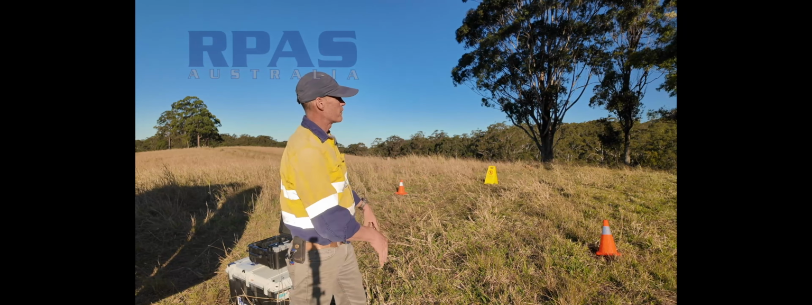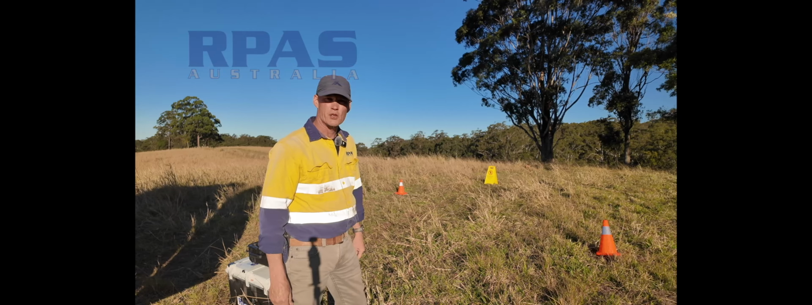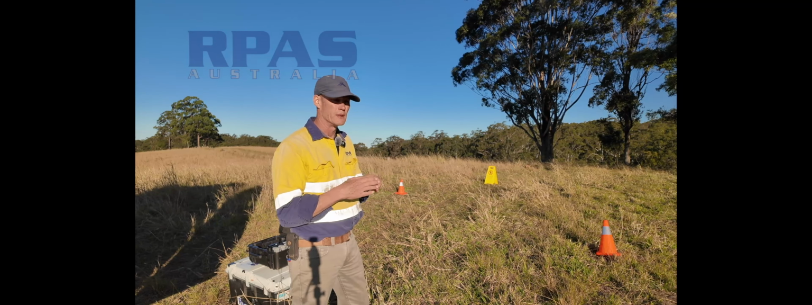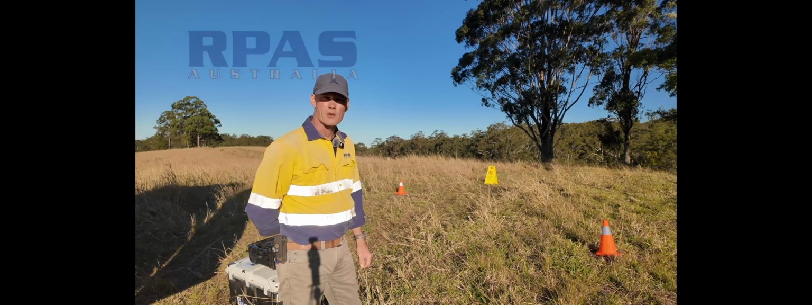So this first flight is going to be quite quick and at quite a high altitude, just to give us a model, a ground model, and then later on we can do the proper koala survey.